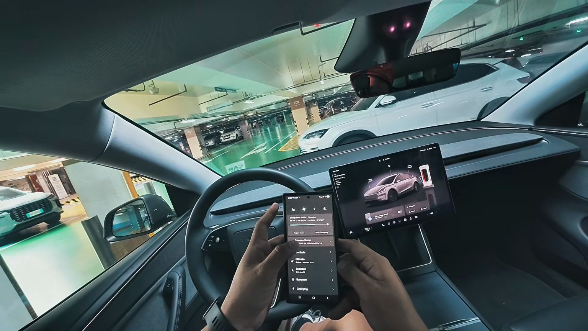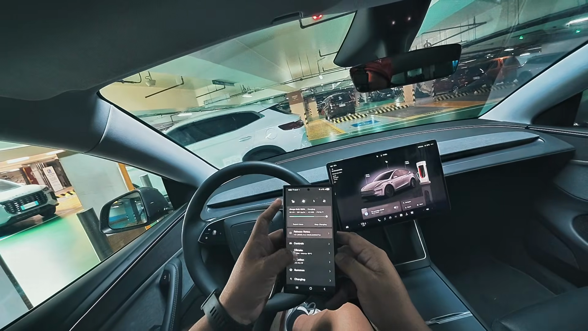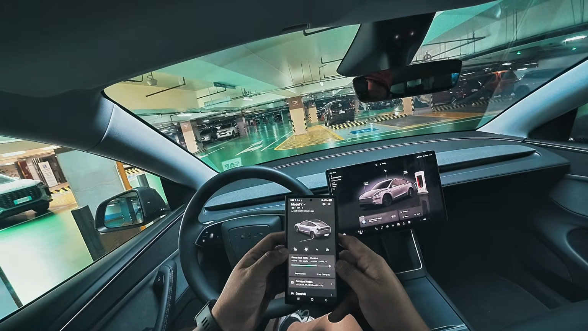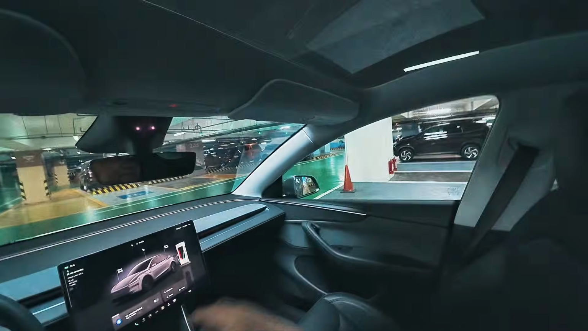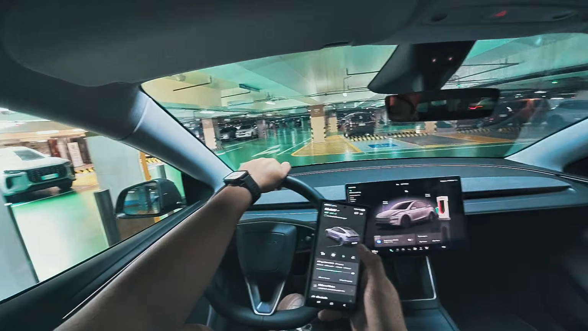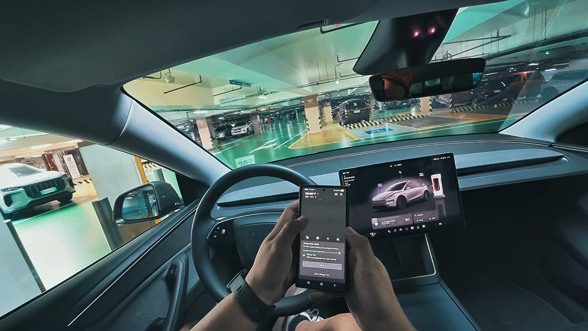Because if you stay in a charger for too long, you're gonna get charged an overstaying fee right here, because this is to avoid congestion. As you can see here, it is the middle of night, early morning. There's not much cars right here. But still, do not leave your car as it's charging.